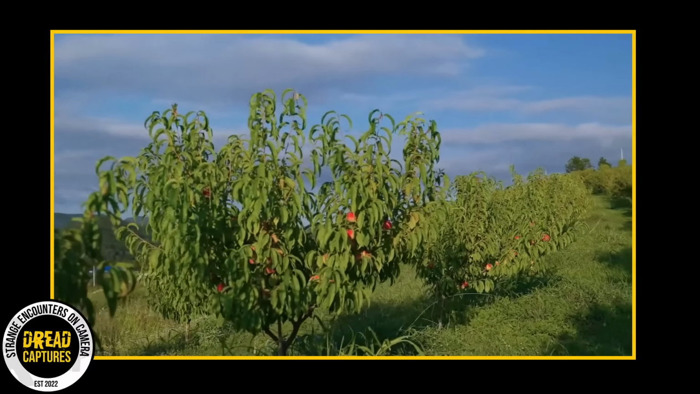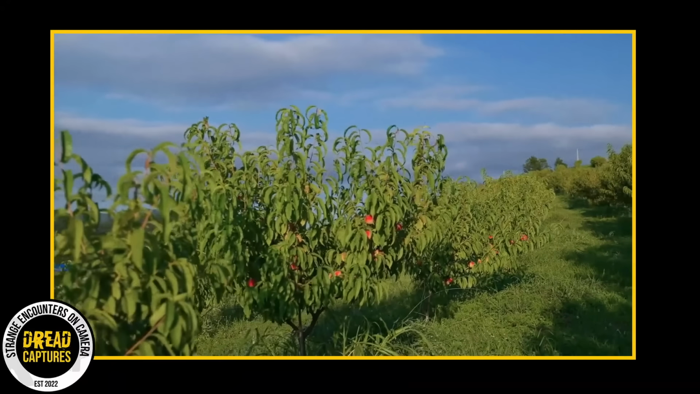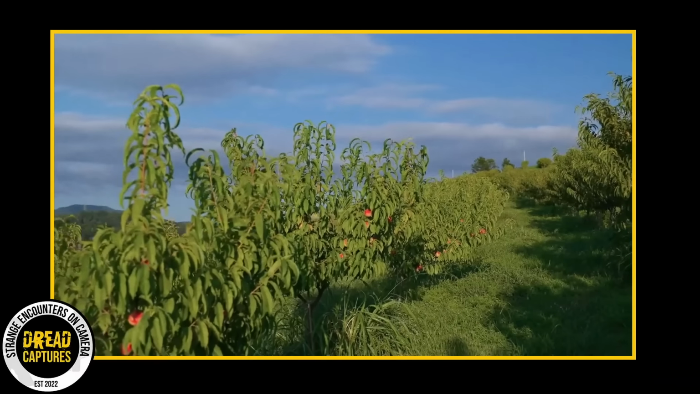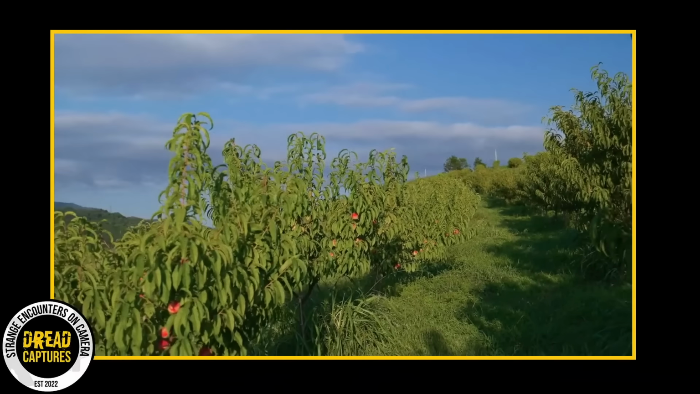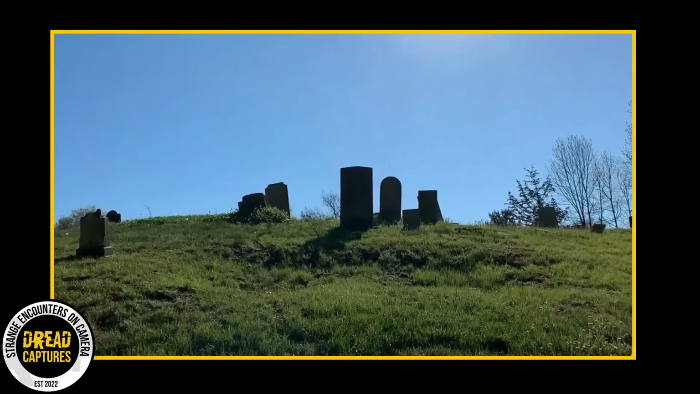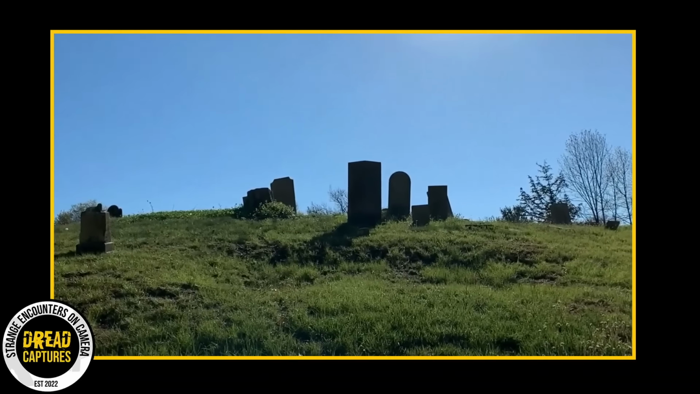This next story is from a Philip T. He wants to share an intriguing story about his grandfather's farm located in Liberty, North Carolina, a site he believes might be home to paranormal entities. He explains that the farm is steeped in history and even includes an ancient burial ground.